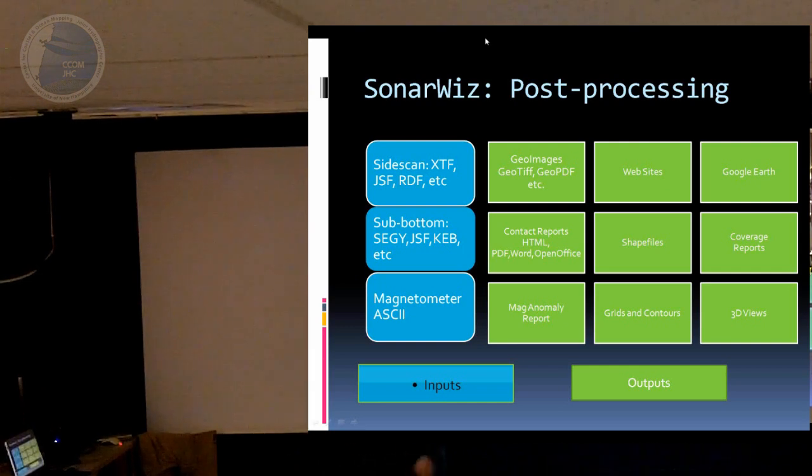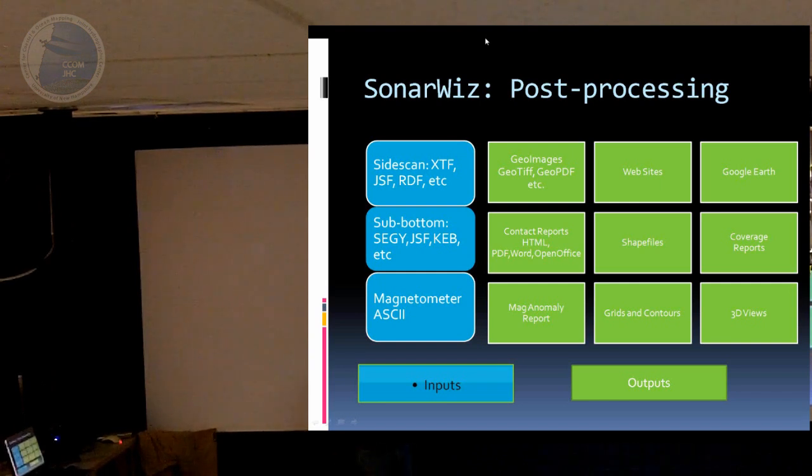And the green blocks over here are what you get out of SonarWiz. So primarily, people that are processing side-scan data want to get a geo-referenced image. So SonarWiz outputs geo-images, not just GeoTIFFs, but like geo-PDF, geo-PNG, geo-JPEG, and so on. So there's several different formats for that. Websites, your whole project can come out as a website, so you get the little mosaic in your browser, and it's all cursor tracked, so you can get the geodetic cursor position and XY cursor position in your browser. Waterfall views, targets, etc., all on a web browser. Google Earth, everybody's got that now. You can take that geo-image and plop it on Google Earth.